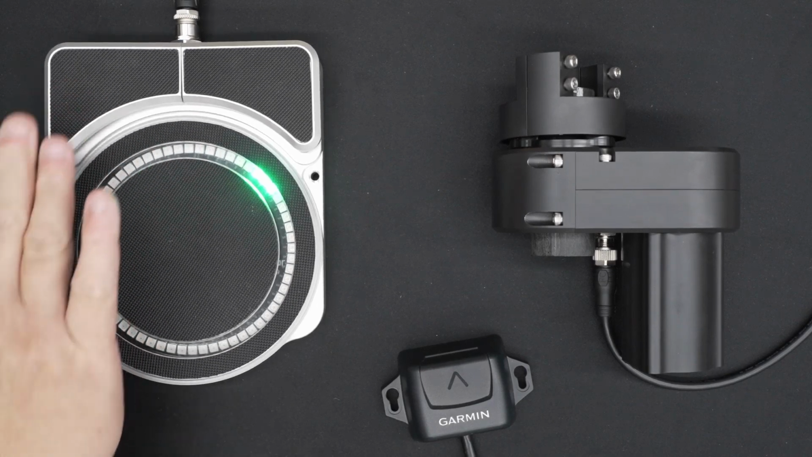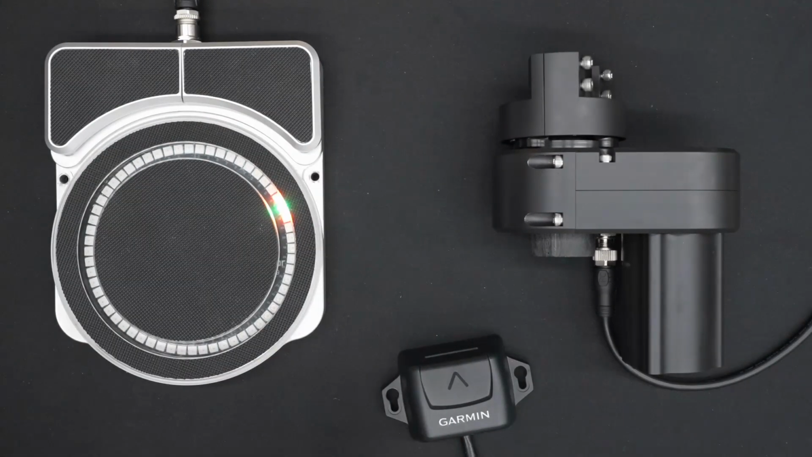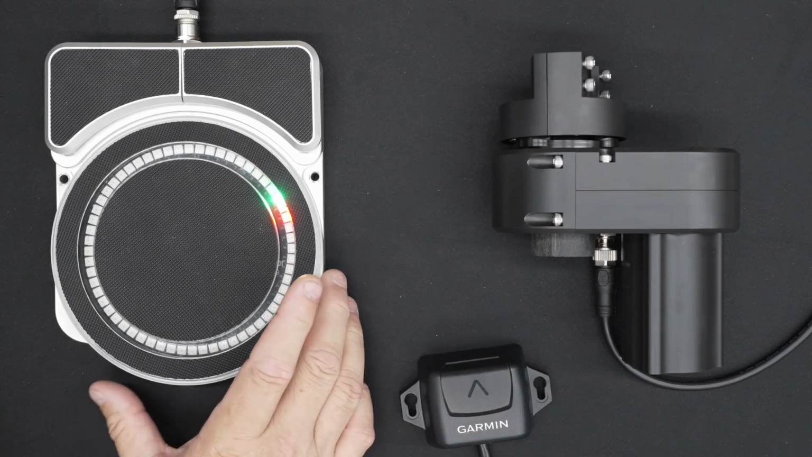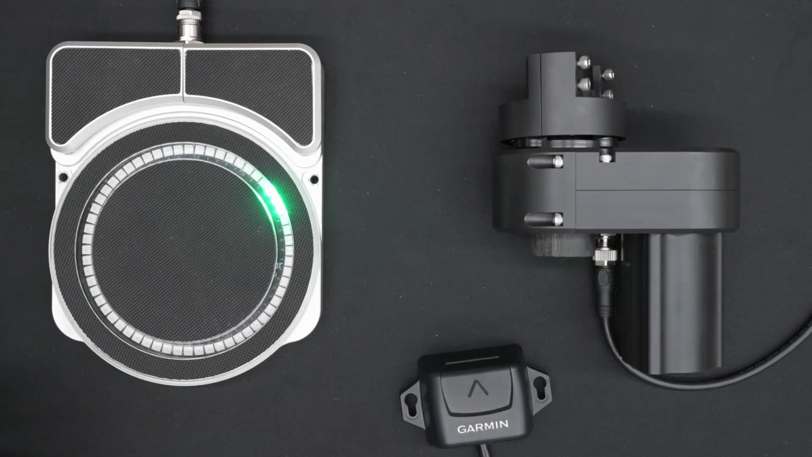Again, we navigate quickly back and forth into modes. For manual mode, you just hit it. And now wherever it starts is the original compass position. So super easy to use, really excited about it.